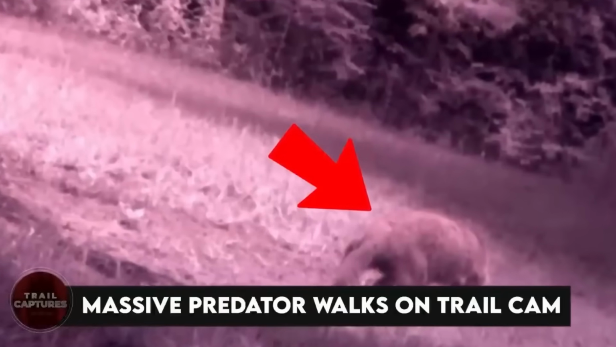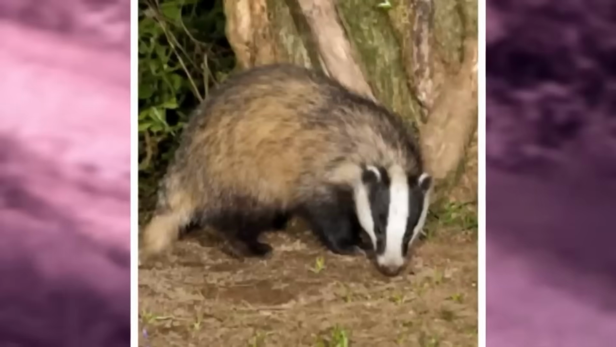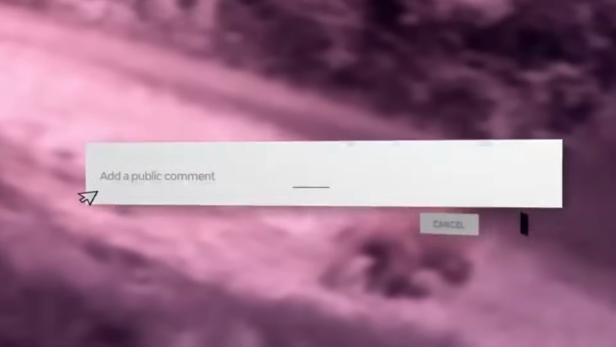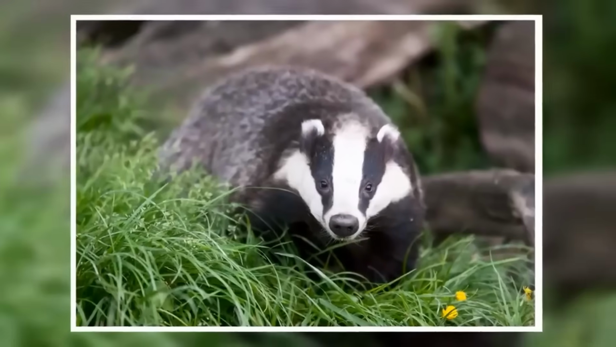Massive predator walks on trail cam. Buckle up as an unknown shadow that is intriguing and enigmatic appears. We are perplexed by it because of its short tail, large legs, and fuzzy body. It might be a badger. The disparity in color only heightens the intrigue. Let us know what you guys think about this one in the comments below. Is it really just a badger or some other undiscovered creature?